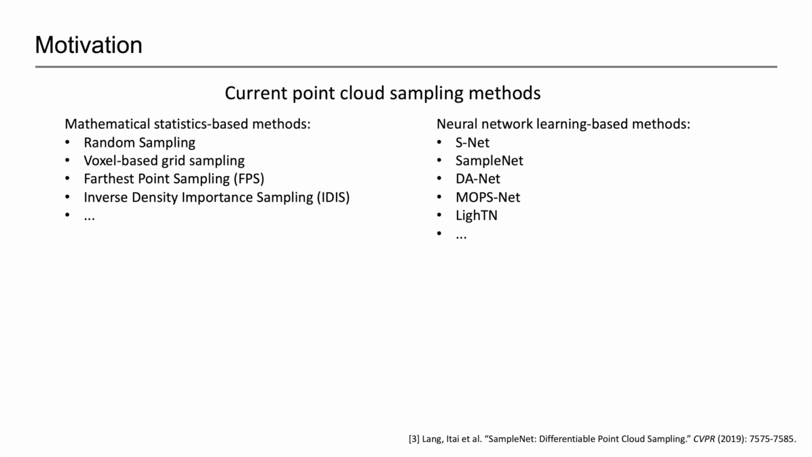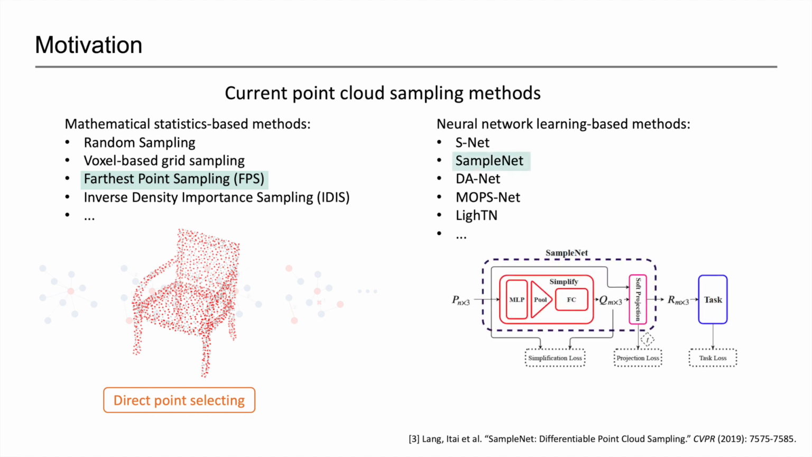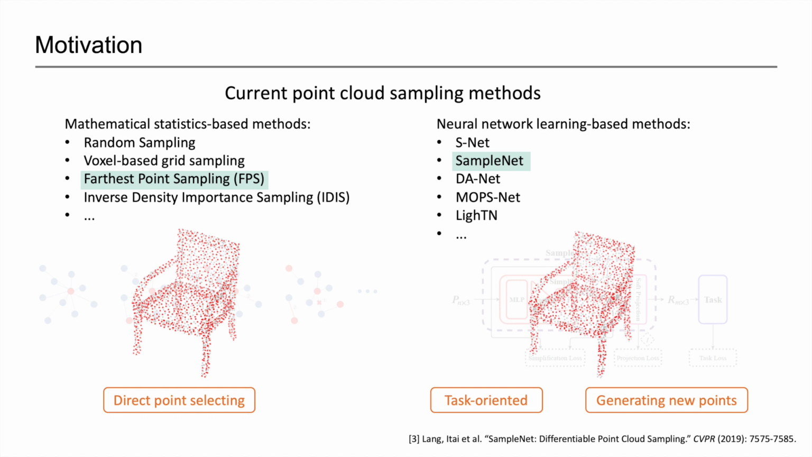The existing point cloud sampling methods can be broadly grouped into two categories. The first category is mathematical statistics-based, which includes random sampling, voxel-based grid sampling, farthest point sampling, etc. These methods mainly select points directly based on predefined mathematical rules. The other category is neural network learning-based, which includes SNet, SampleNet, DANet, MOPSNet, etc. These methods train specific neural network models in a task-oriented manner. Instead of selecting points, they mainly generate new points, which are then subjected to various post-processing operations.